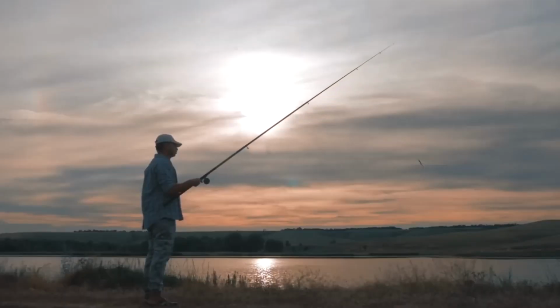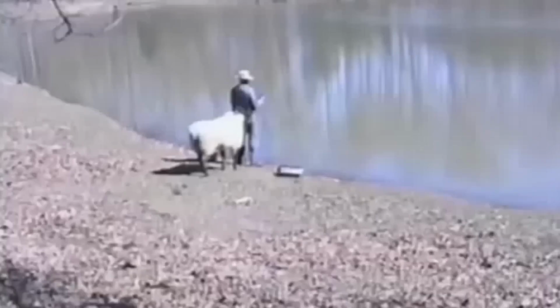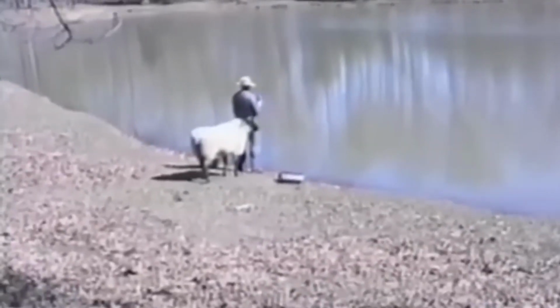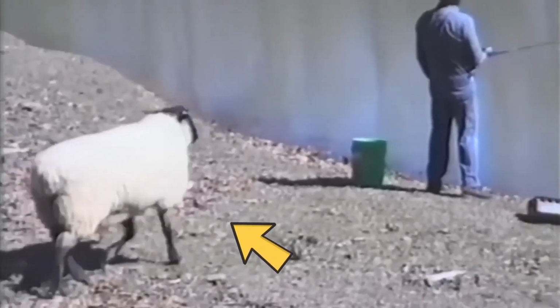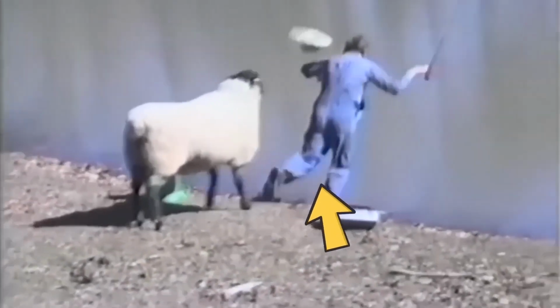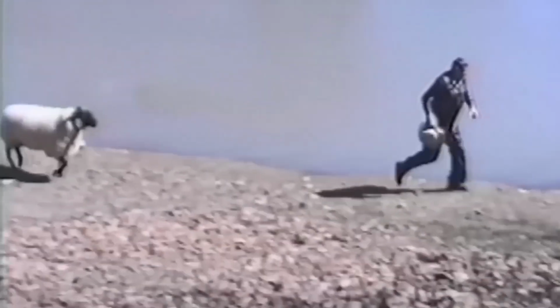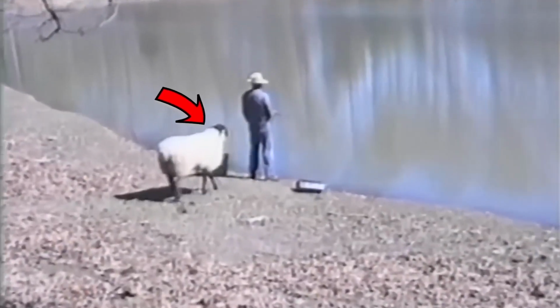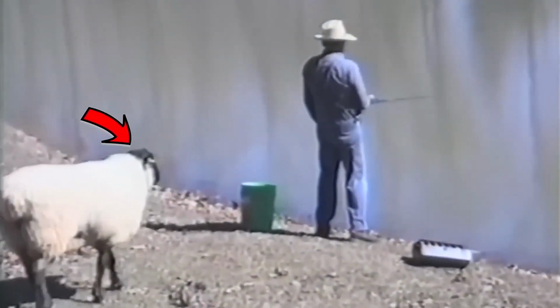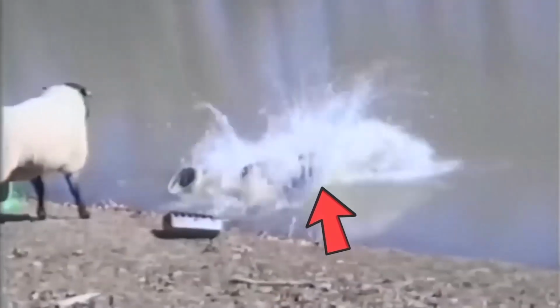Have you ever gone fishing and felt like you were completely at one with nature? Well, that's exactly what this fisherman felt. As he was peacefully catching fish by the water, a sheep lurking behind him had other plans. The sheep hit the poor fisherman so hard in the back that he fell straight into the water. And to add insult to injury, the sheep was all ready for round 2. Moral of the story, you never know what kind of trouble might be lurking behind you, even when you're just trying to enjoy a peaceful fishing trip.